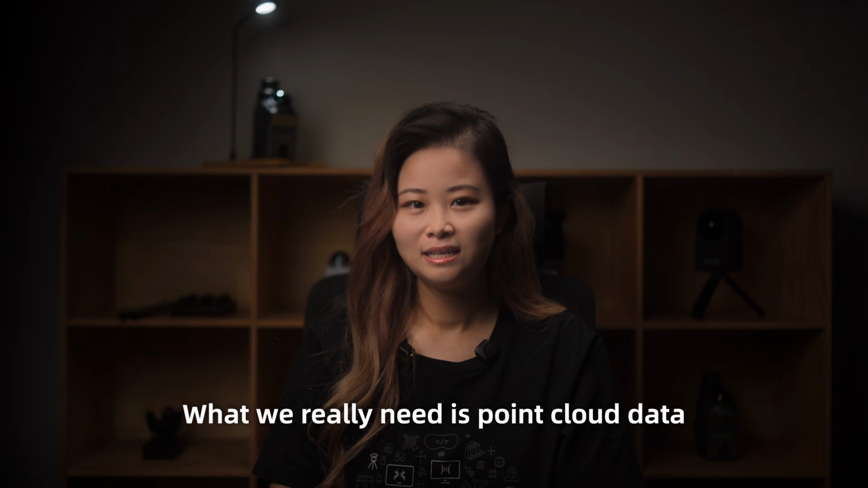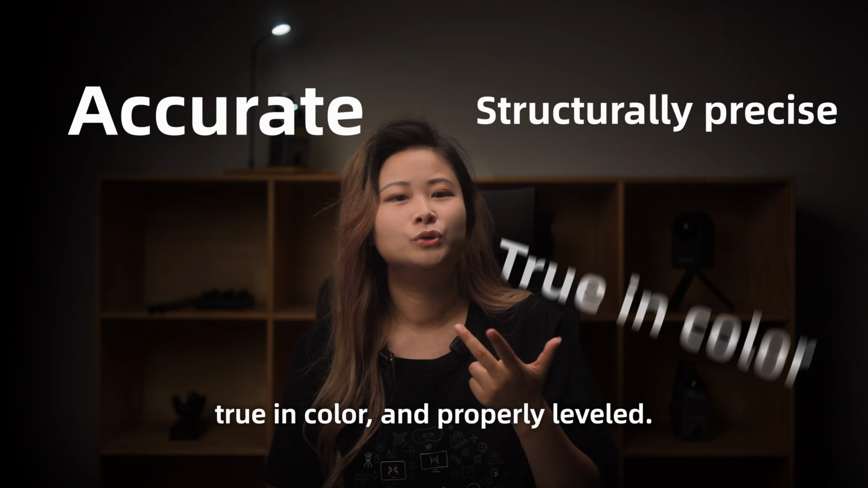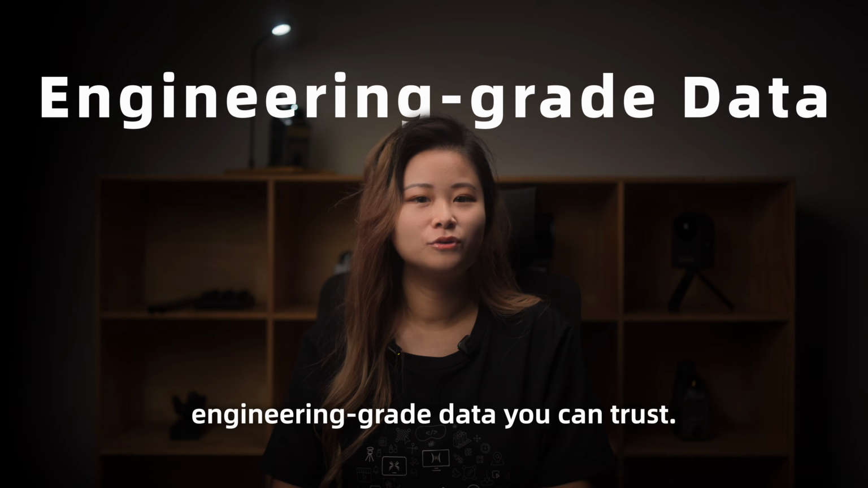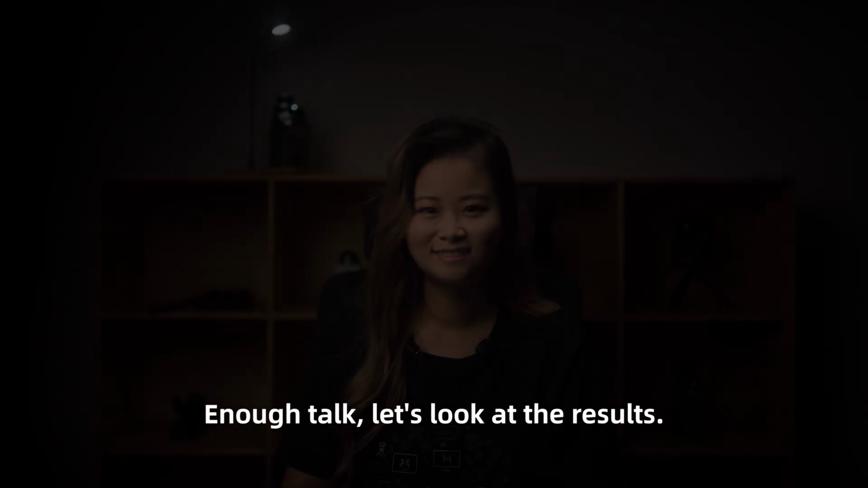What we really need is point cloud data that's accurate, structurally precise, true in color, and properly leveled. That's the bar we set for LixelStudio 4.0. Four algorithm upgrades serve one goal: engineering grade data you can trust. Enough talk, let's look at the results.